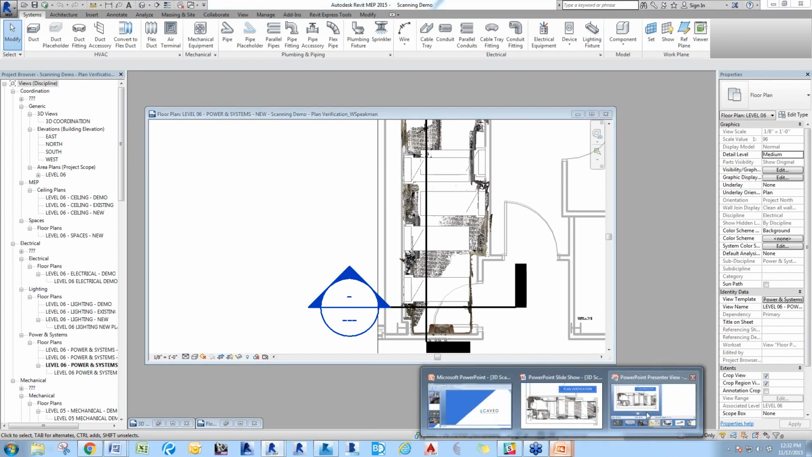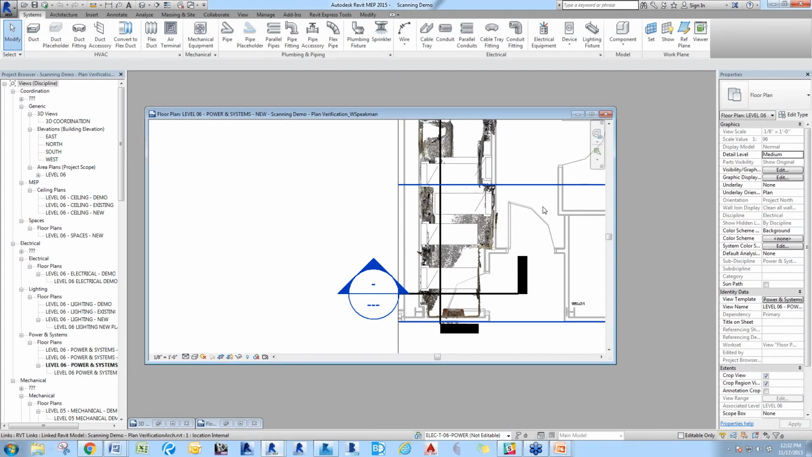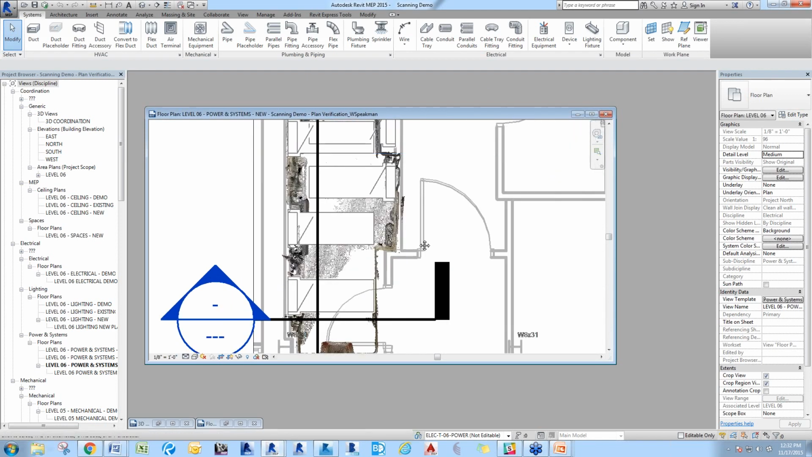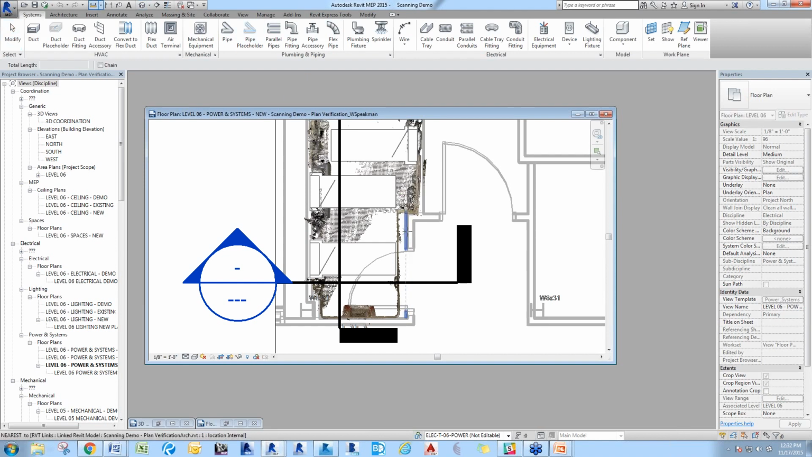So we've actually used the scans to go through and verify plans, and that allows us to catch some of the errors that would be overlooked otherwise. For example, this scan overlaid here showed an offset of a little over 6 inches, which seems pretty minimal, but when you're trying to make sure that you have the clearances for your panels, it can be a pretty big deal.